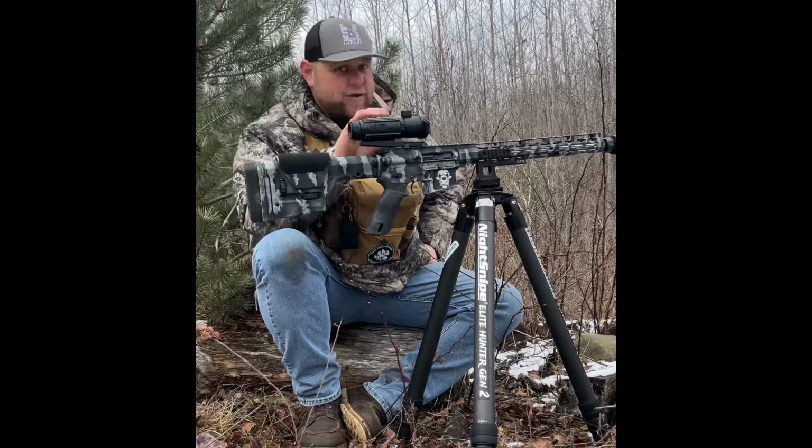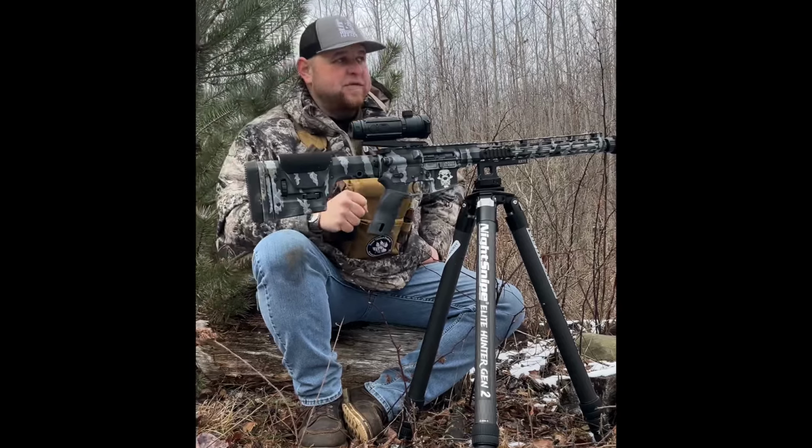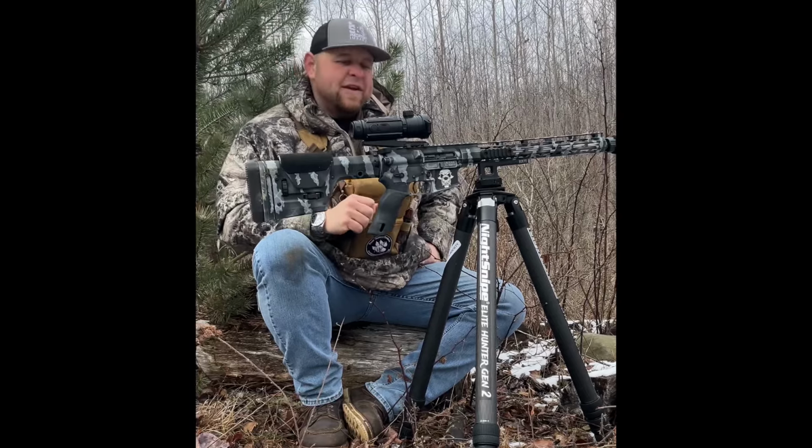Nothing to do with the laser rangefinder. It's a laser pointer. Now, let me tell you where this comes into play. Say you're hunting a cornfield, you drop a coyote at 200 yards in the cornfield, right?